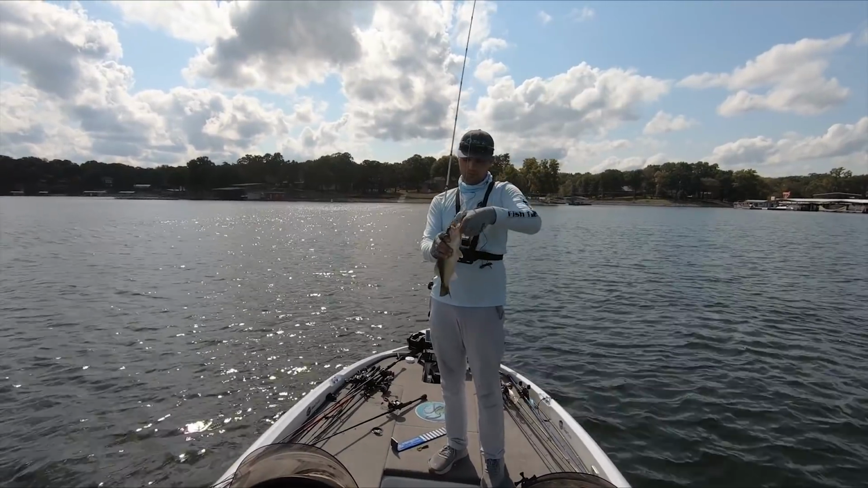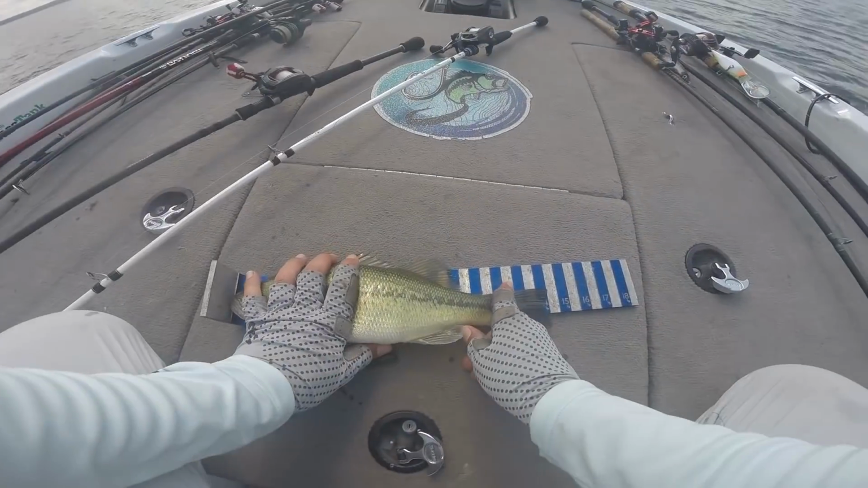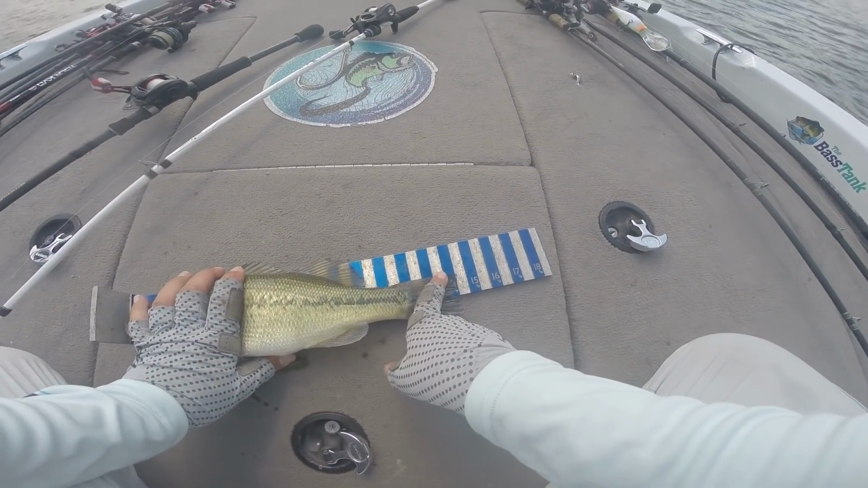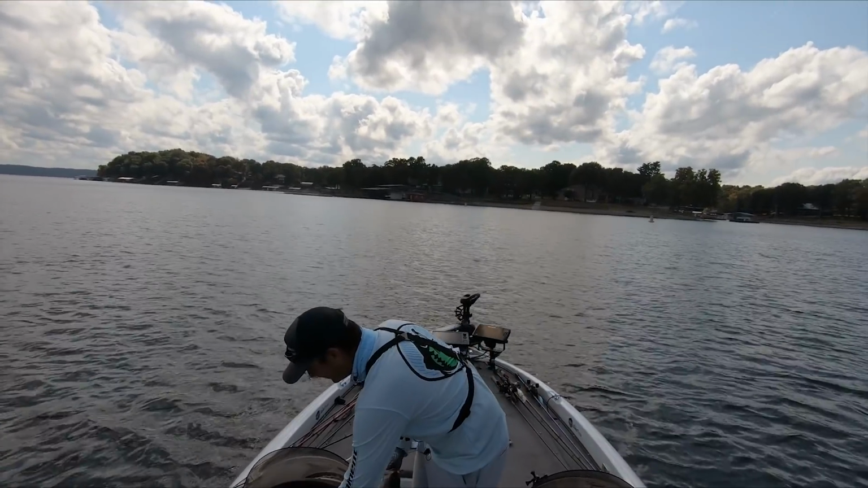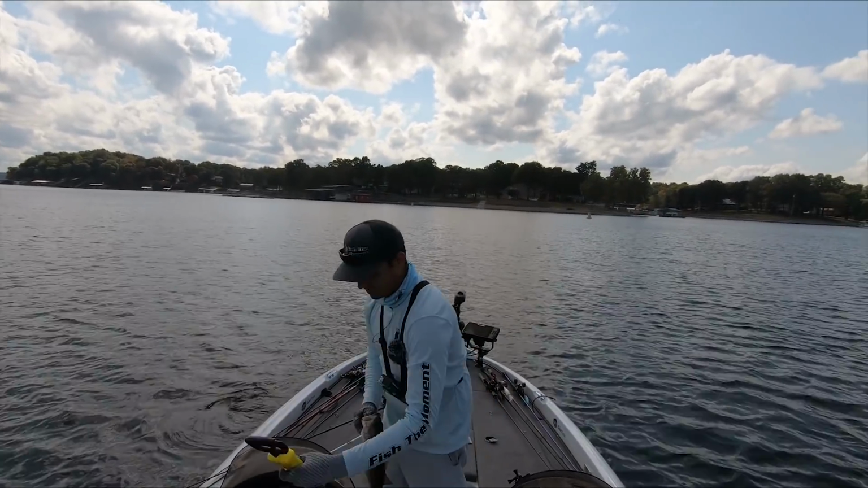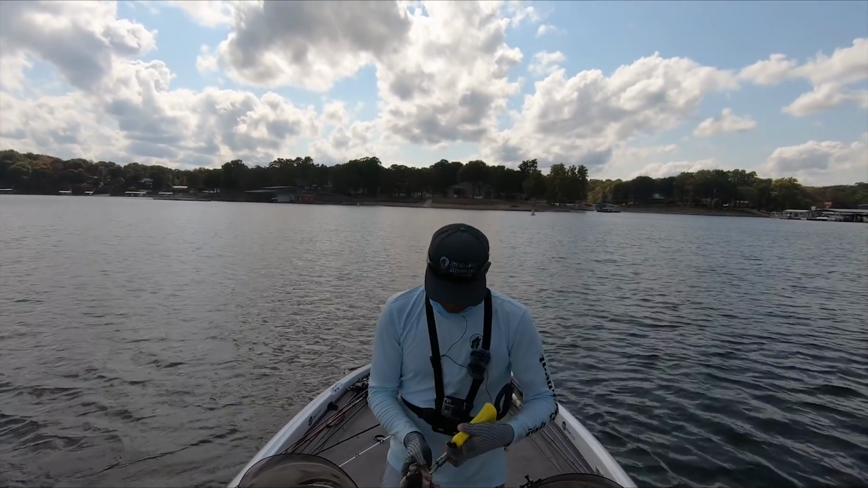I don't think this one's gonna measure. If he does, it's gonna be very, very close. Oh, there we go. Touching right there, 14-incher. That is number 5. Only fishing offshore for like 5 hours, it can always be tricky to get 5 in the boat, so I'm pretty happy that I did it so quickly.